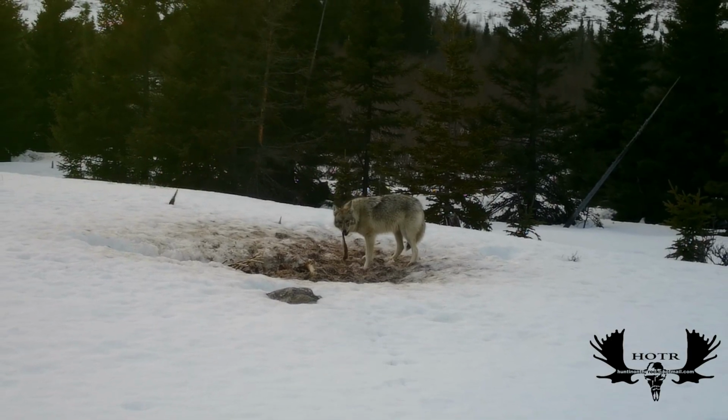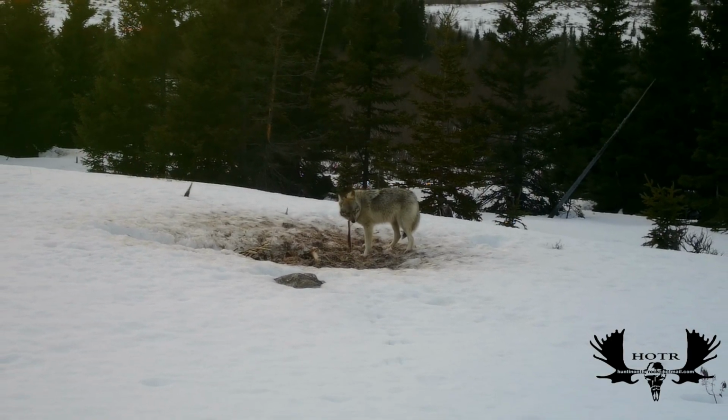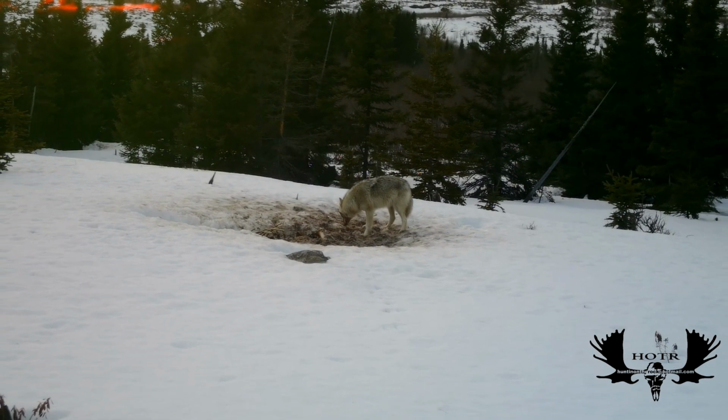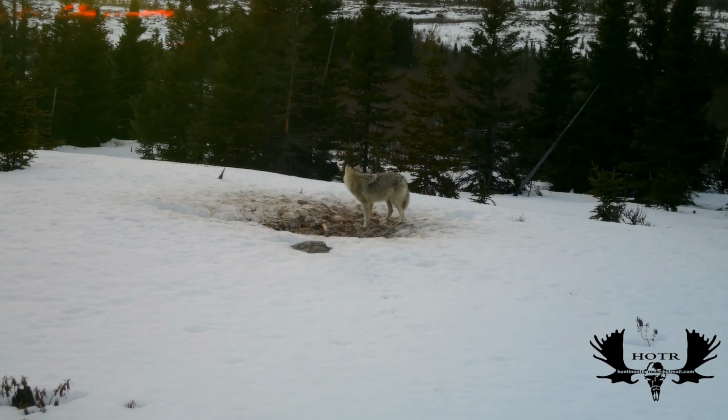Here's that nice looking single one again, back to the bait, trying to get as much food in him as he possibly could before one of the pairs comes in and drives him away.